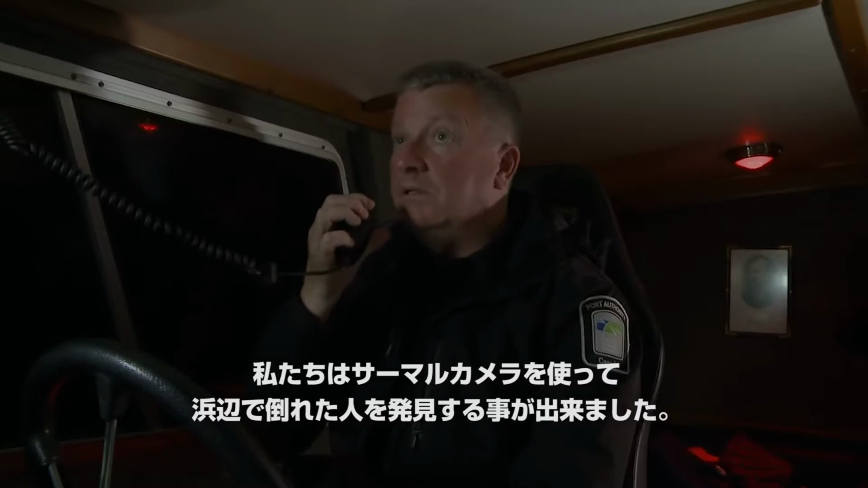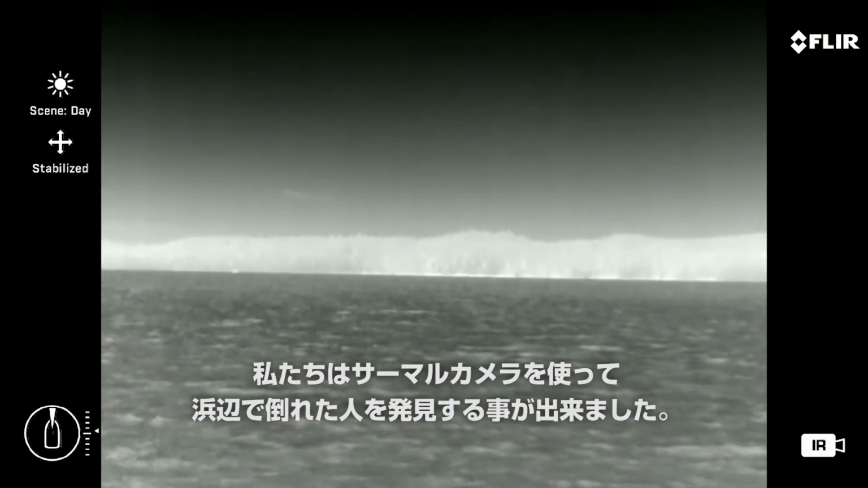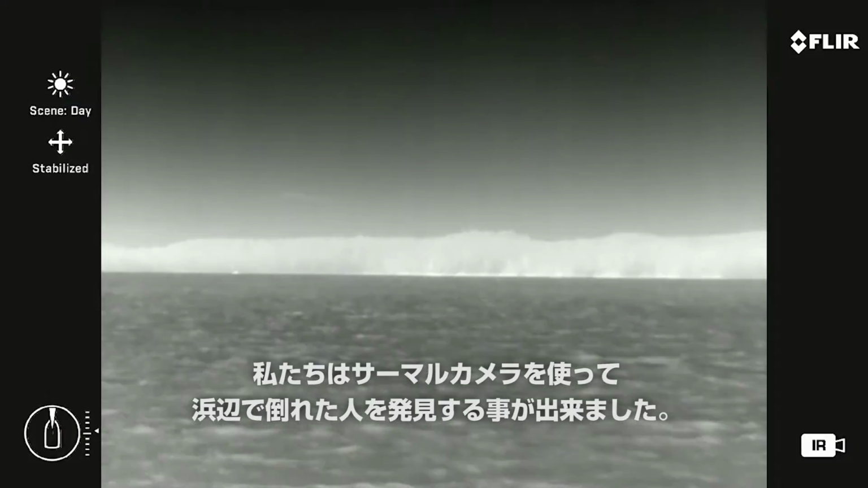We've actually used it on occasion for search and rescue, where we were able to use the thermal imaging to find a distressed person on the beach.